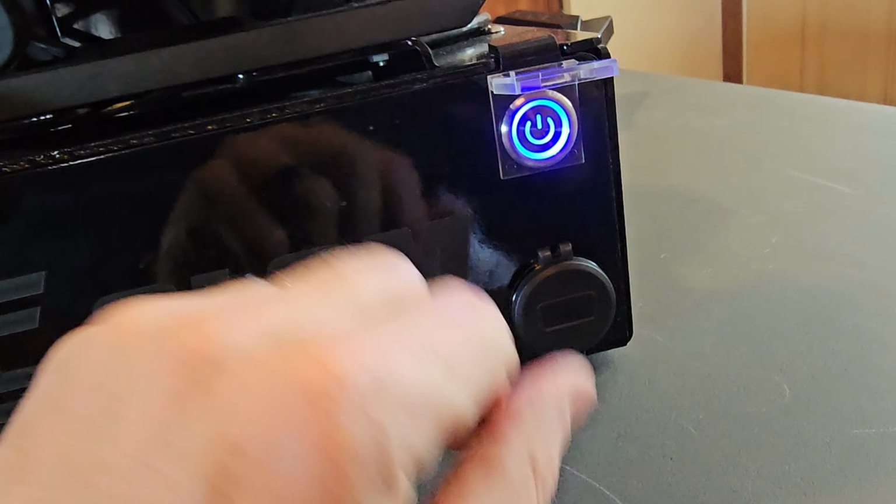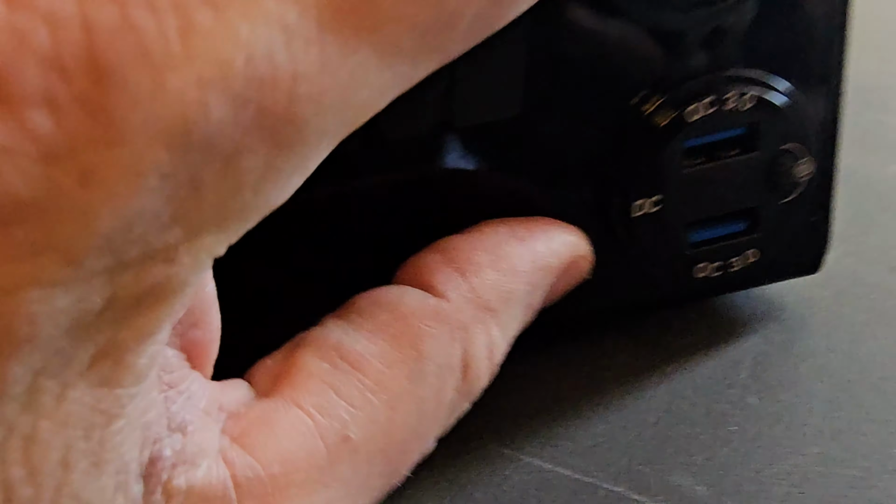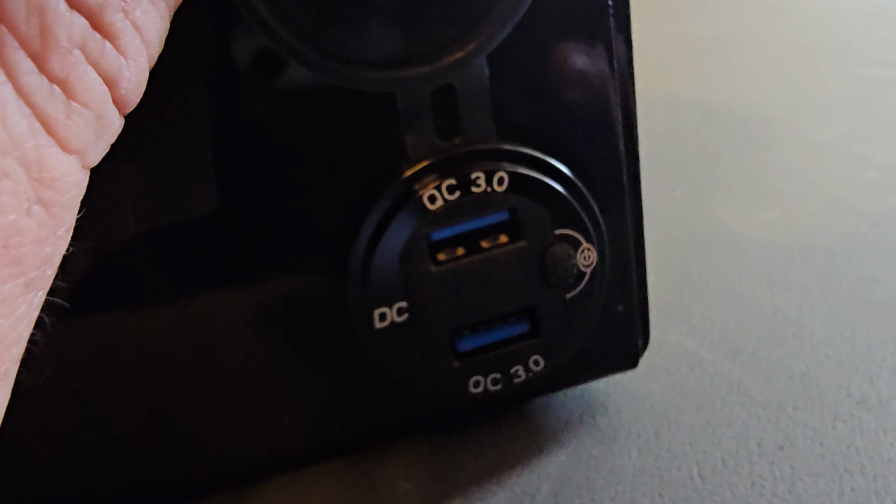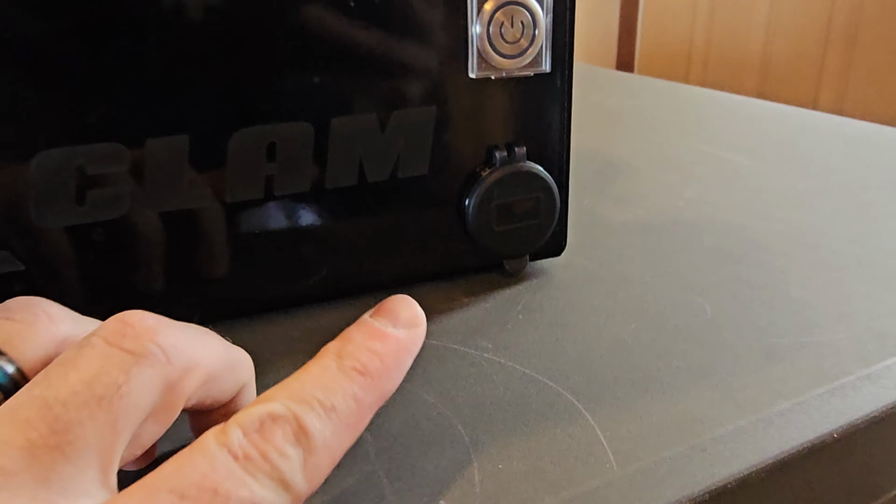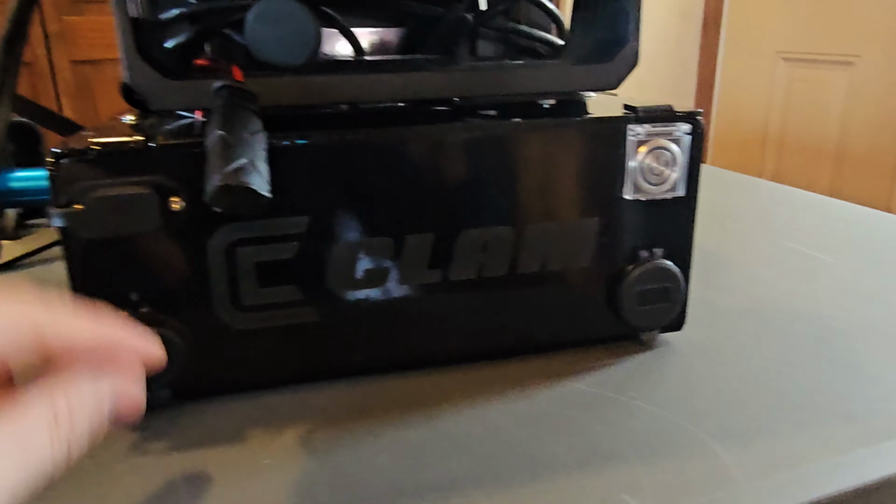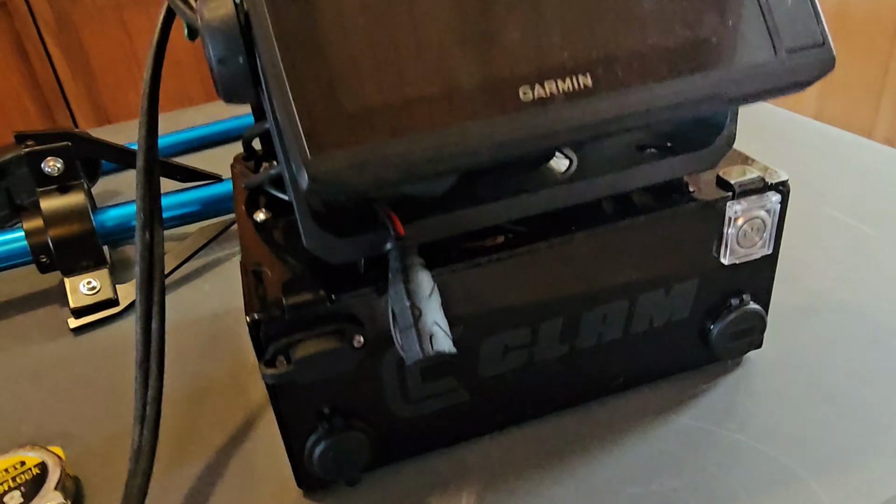There's a voltmeter here and two USBs. You turn the voltmeter on and the USBs by the little button right there. I'll show you in a little bit once it's in the bag. Even though the Clam Shuttle is designed for the bag, these aren't very accessible. I'll show you that in a second.